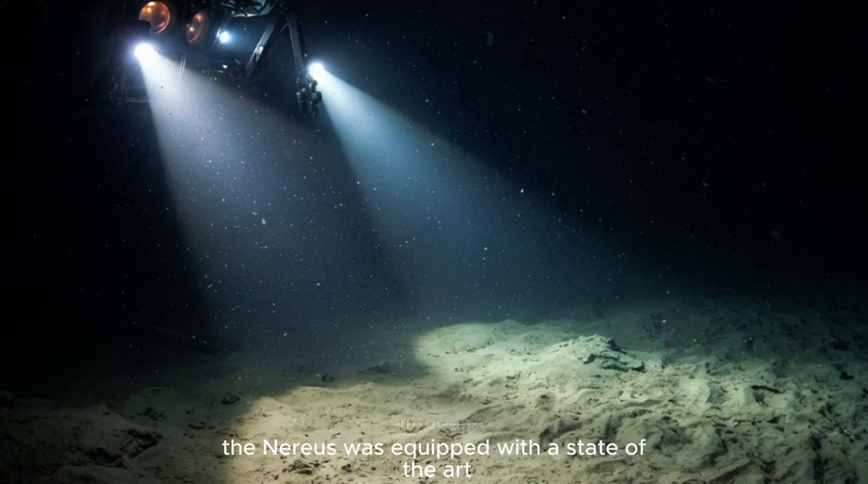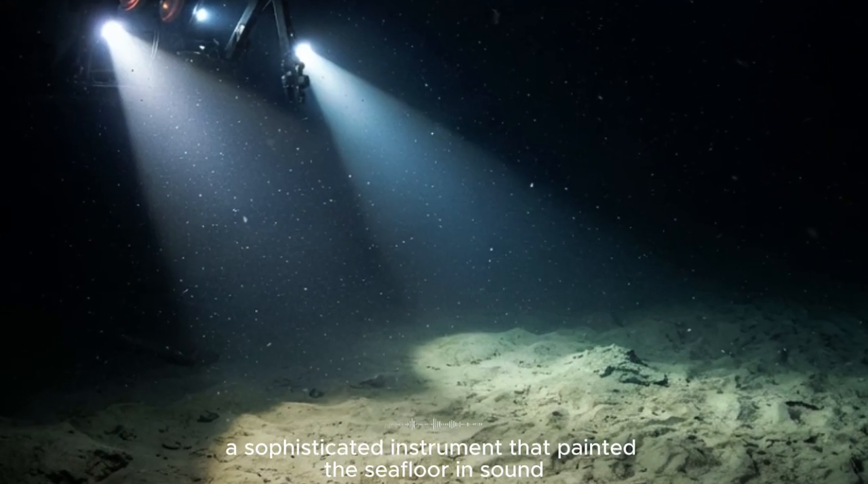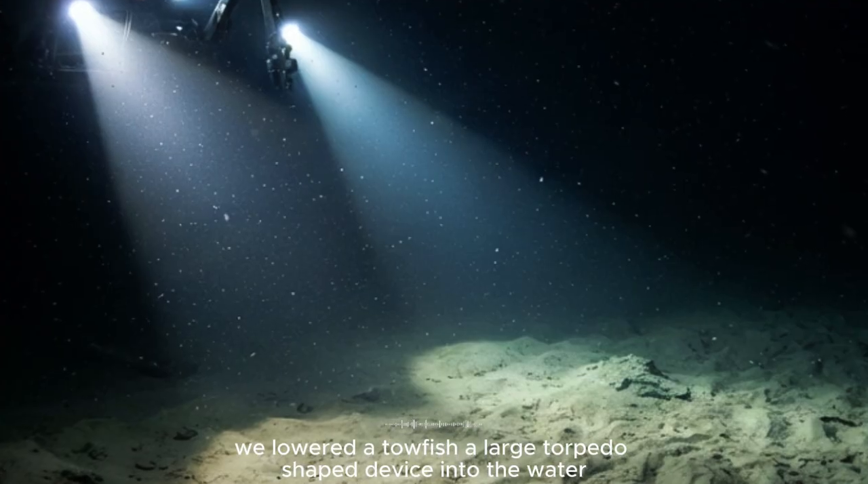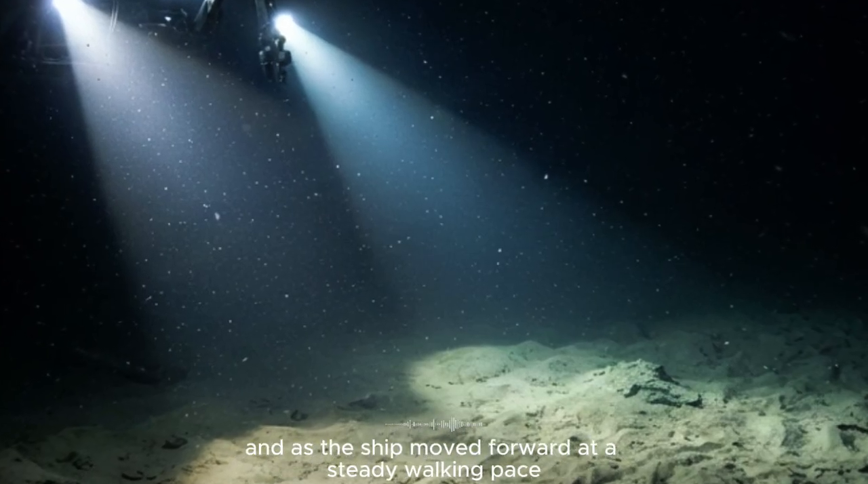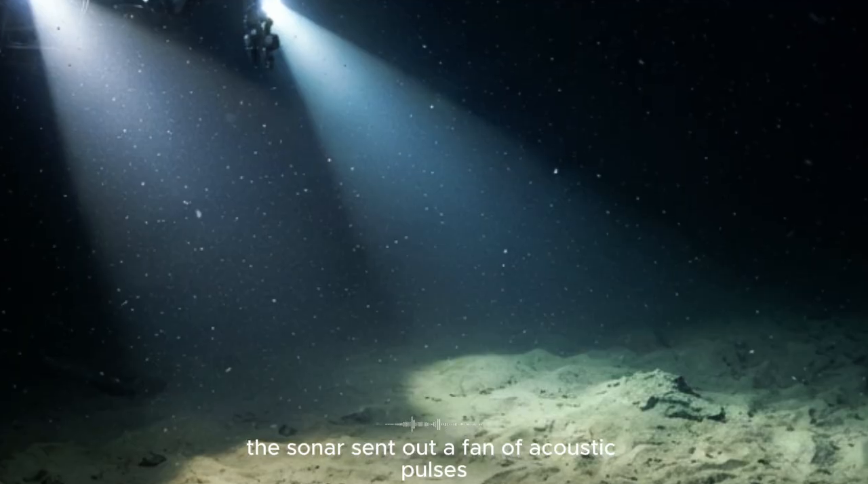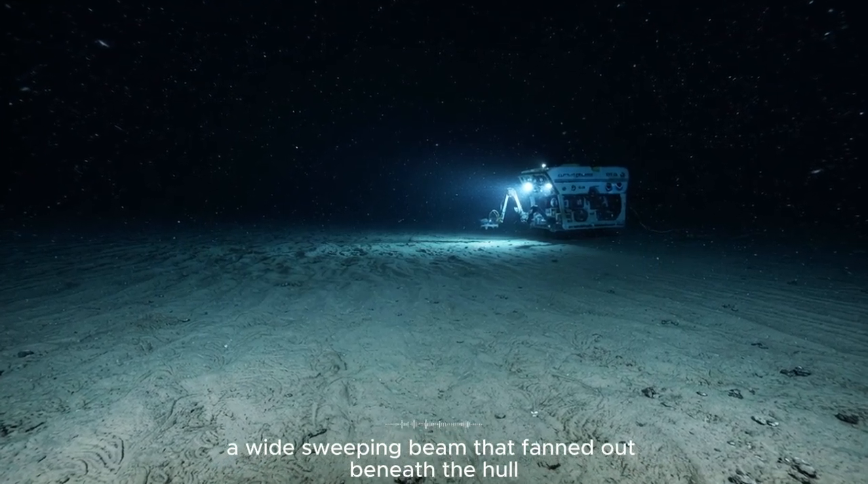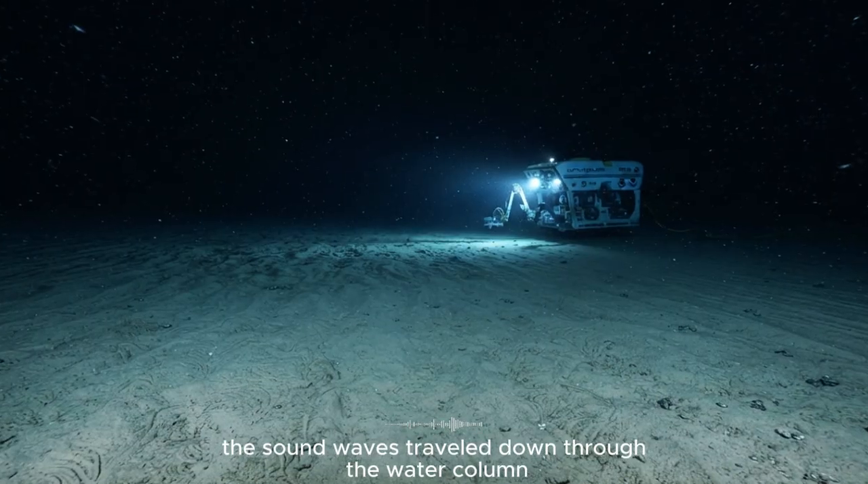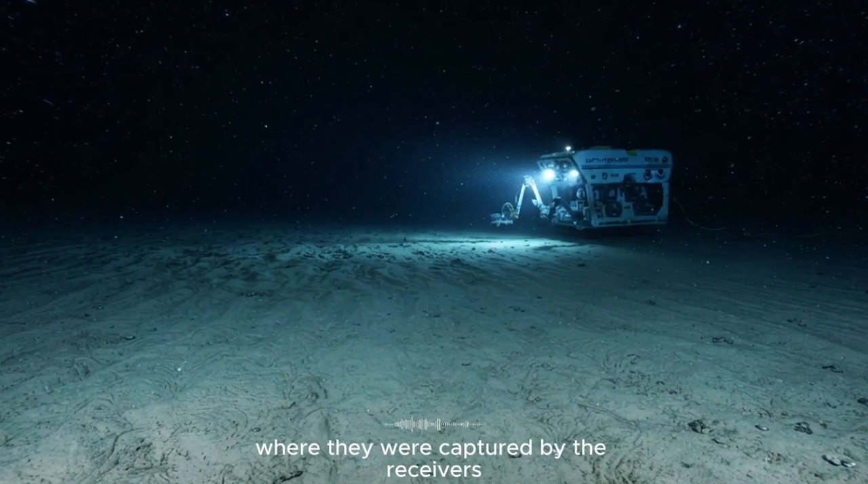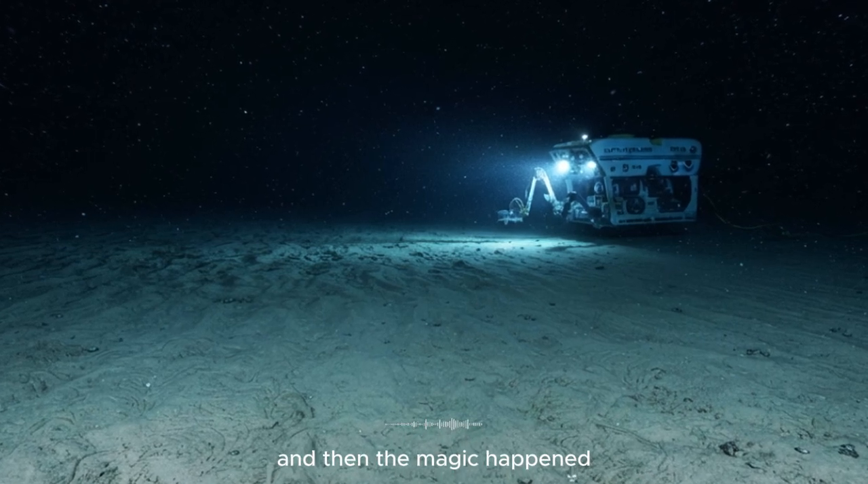The Nereus was equipped with a state-of-the-art multi-beam sonar system, a sophisticated instrument that painted the seafloor in sound. We lowered a towfish, a large torpedo-shaped device, into the water, and as the ship moved forward at a steady walking pace, the sonar sent out a fan of acoustic pulses, a wide, sweeping beam that fanned out beneath the hull. The sound waves traveled down through the water column, bounced off the seafloor, and returned to the ship, where they were captured by the receivers and converted into digital information. And then the magic happened.